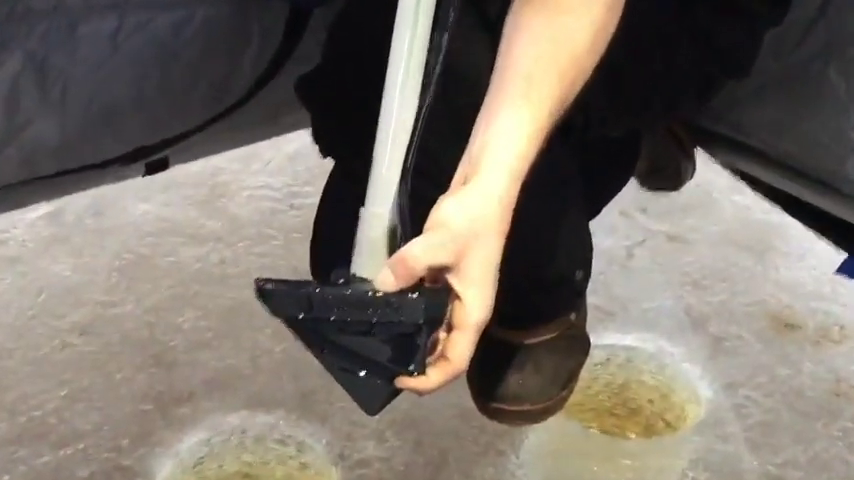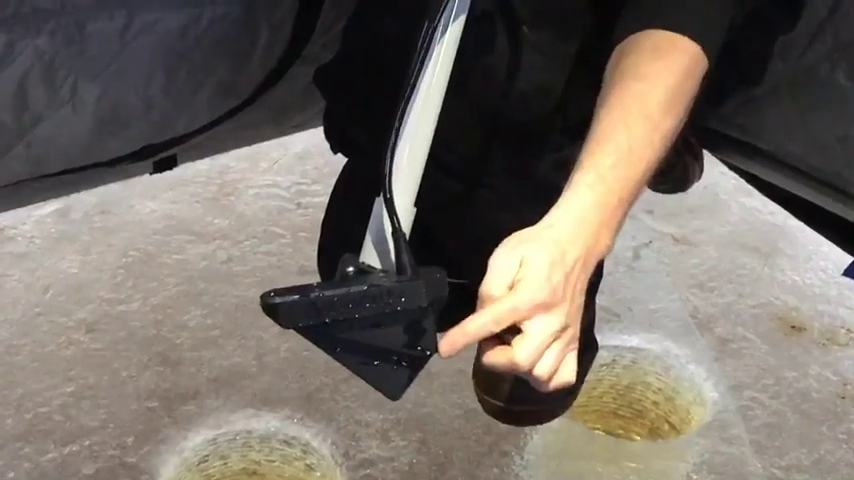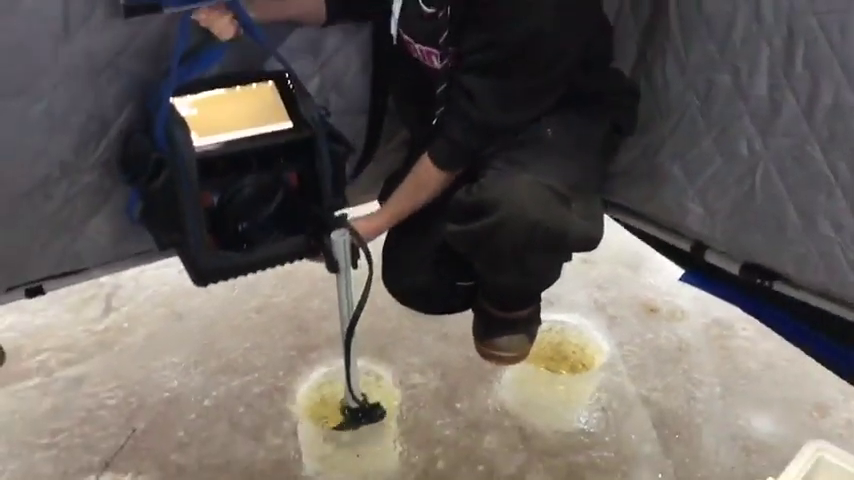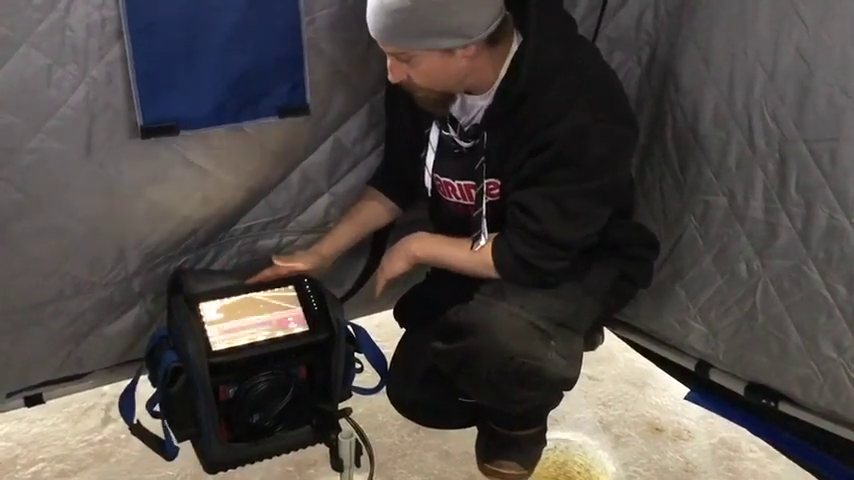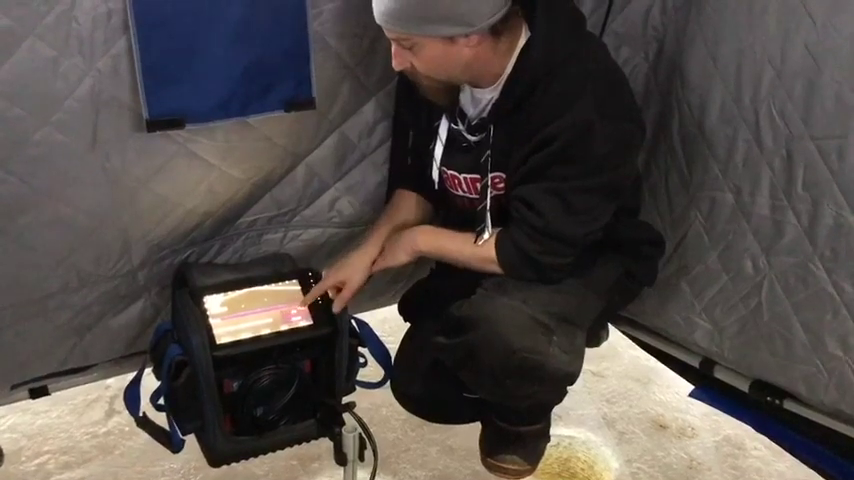And if we want to go back to down view, we'll just pick that transducer up. We're going to turn it so that middle crystal is horizontal with the bottom of the ice. And it should click back into auto. There it goes. Transducer orientation change to down view.